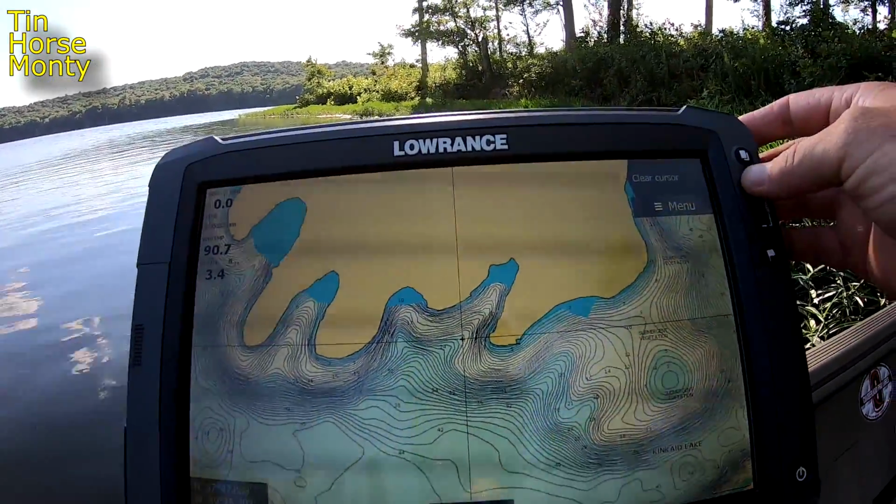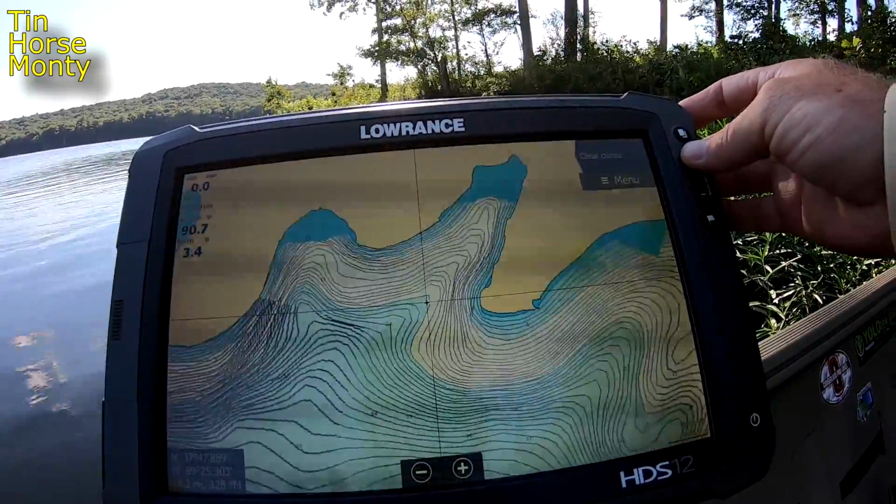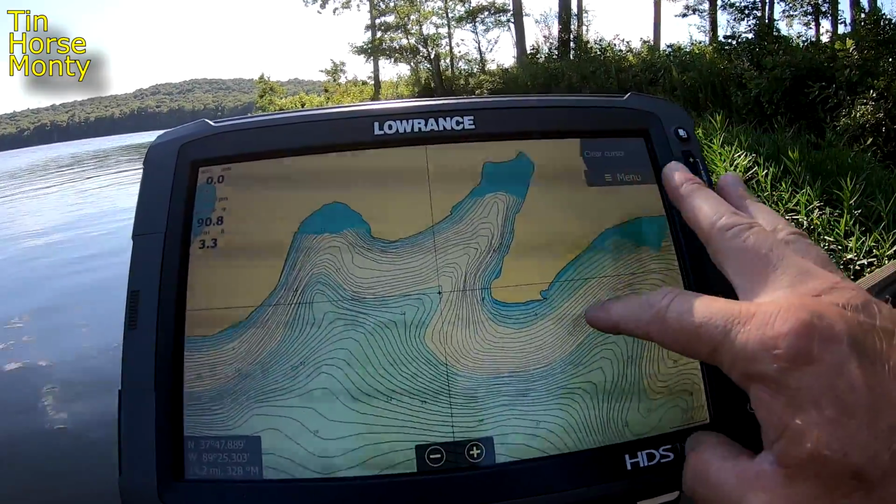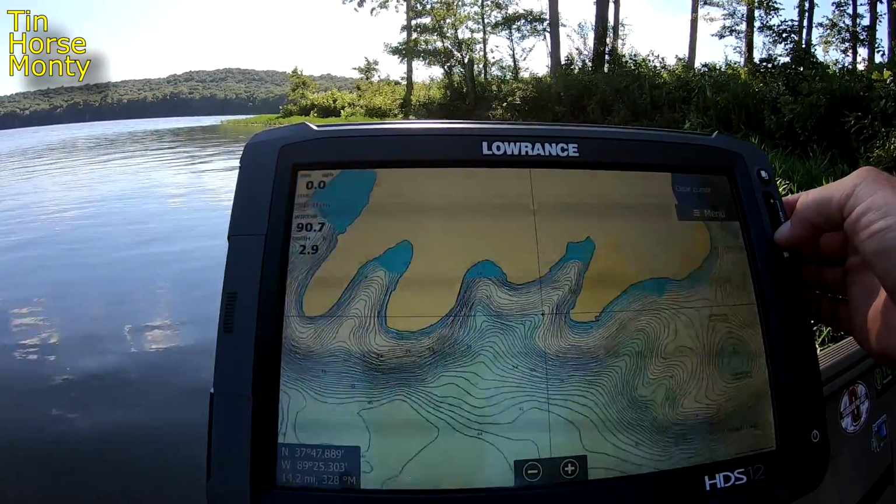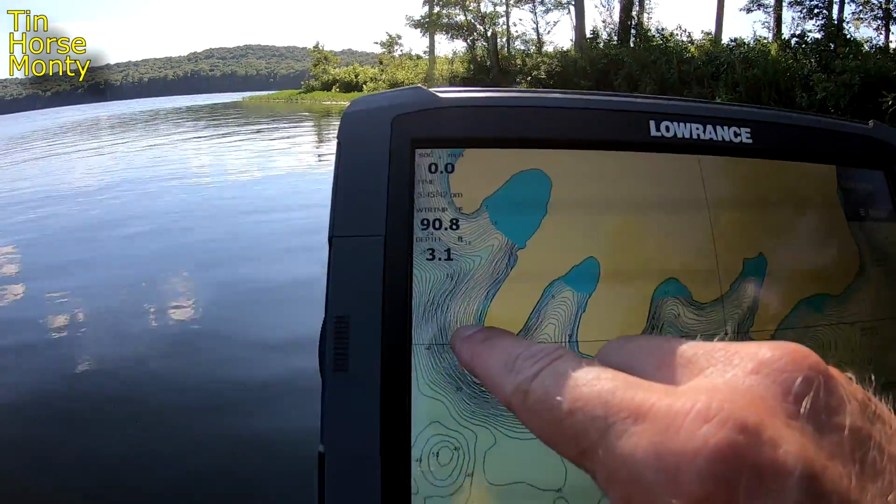So let me zoom it in here. So you've got all these main lake points right here. You got a main lake point here. This is kind of a rounded out point, but if I back out a little bit, you got a main lake point, main lake point, main lake point.